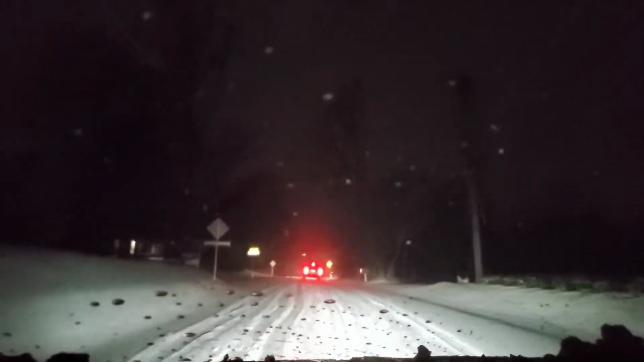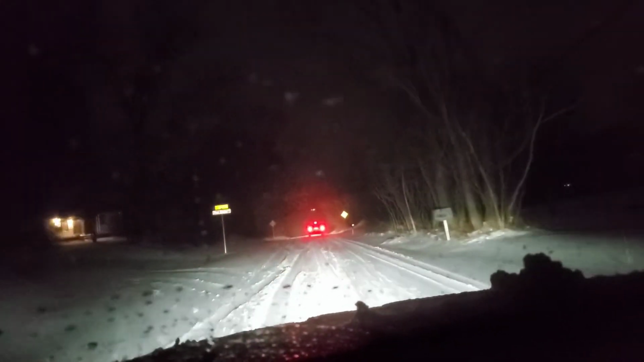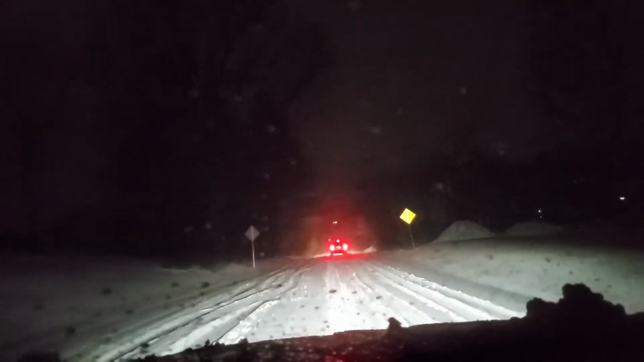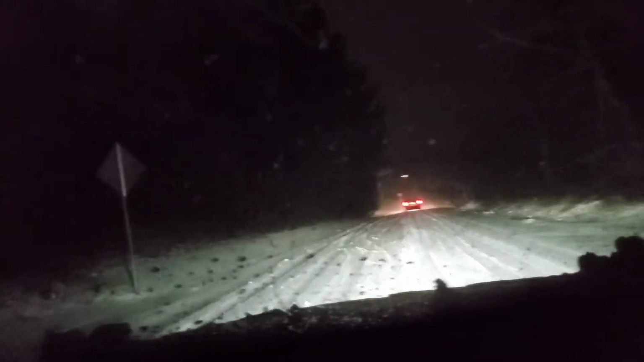On both sides there's a ditch on both sides of the road going down the hill. Look, you can see the cars have slipped over here.